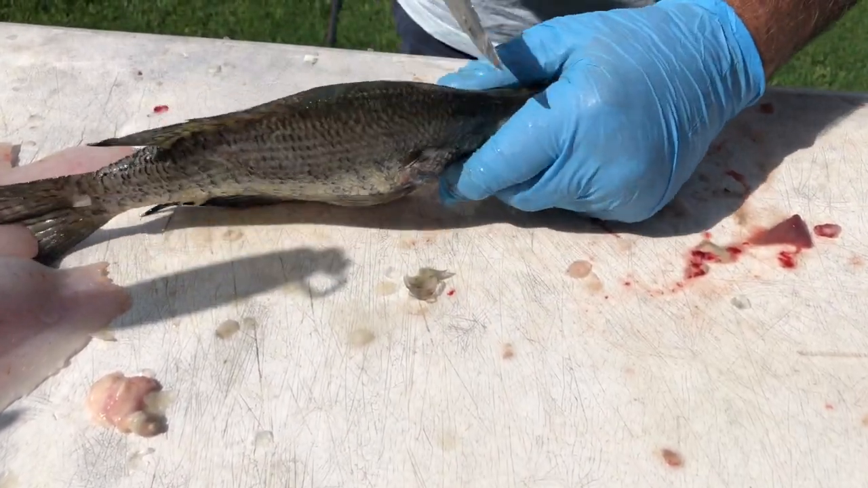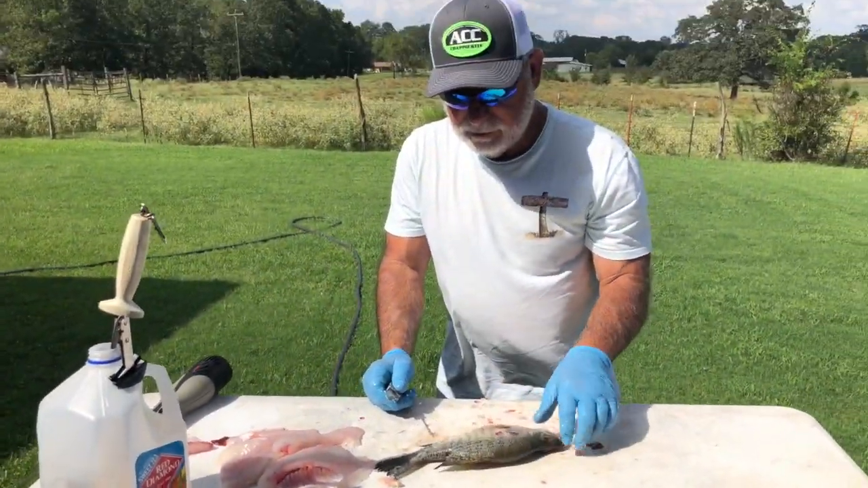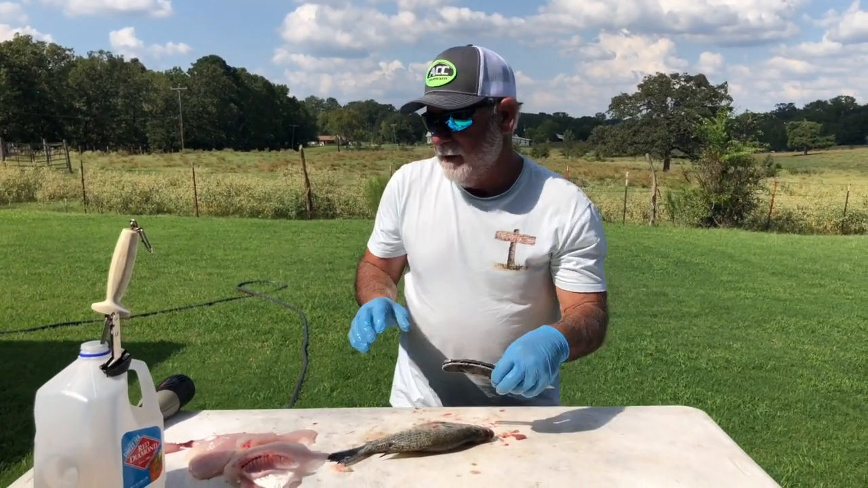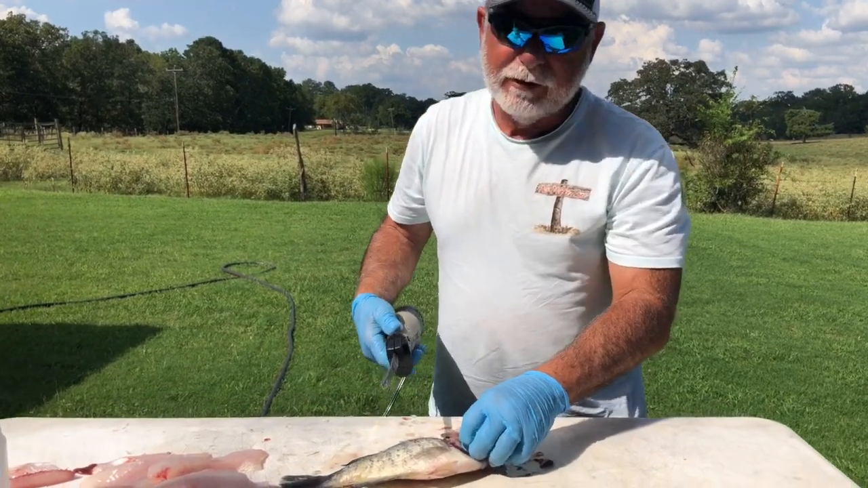and right there. Now, I don't really care for whole fish, so I'm going to put the knife on it. But that's just a neat little trick.